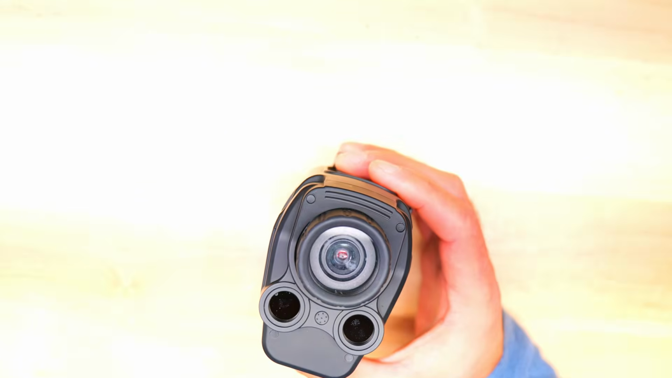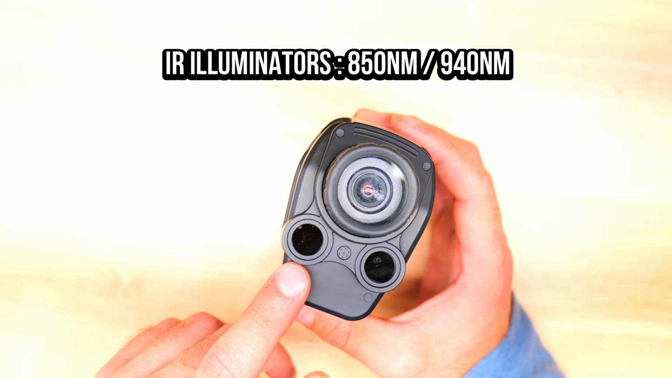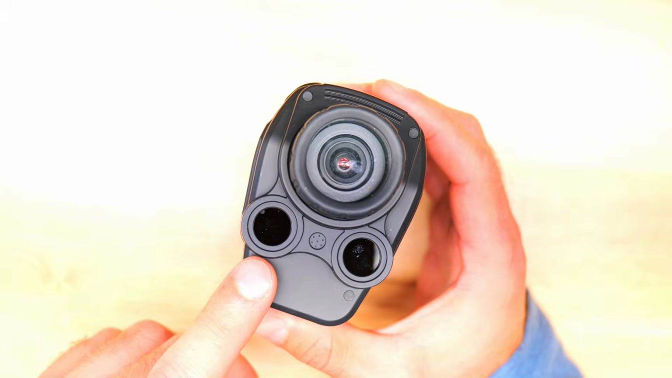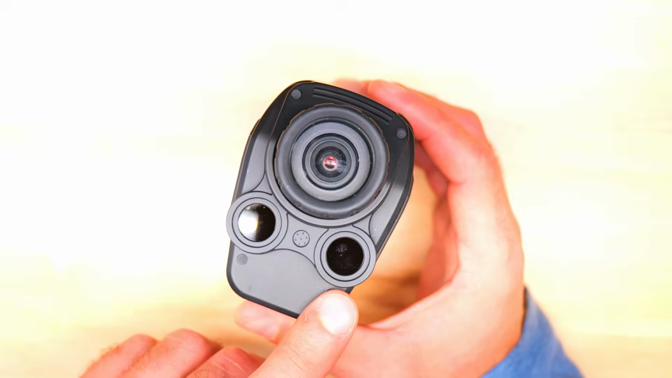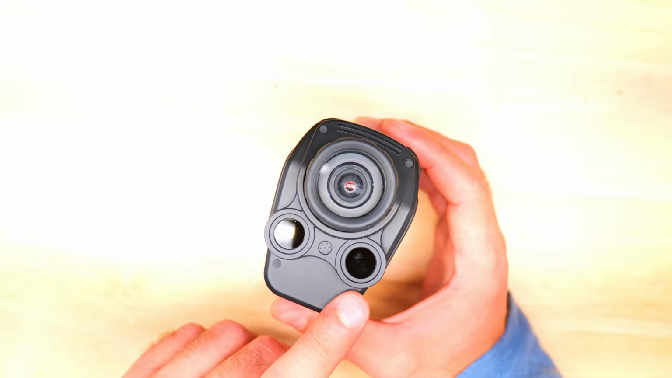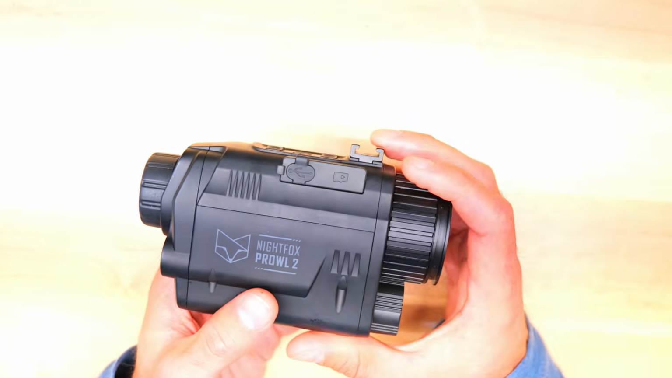Beneath the lens housing are the device's built-in IR illuminators. The 940nm IR LED gives off virtually no red glow, making it ideal for close quarters where staying covert matters. On higher power levels, the 850nm IR LED can illuminate targets further out, up to 150 yards in pitch black conditions. For those of you who are IR signature conscious, we'll be checking out low light performance footage with zero IR illumination a little later on in the video, so make sure you stick around for that.